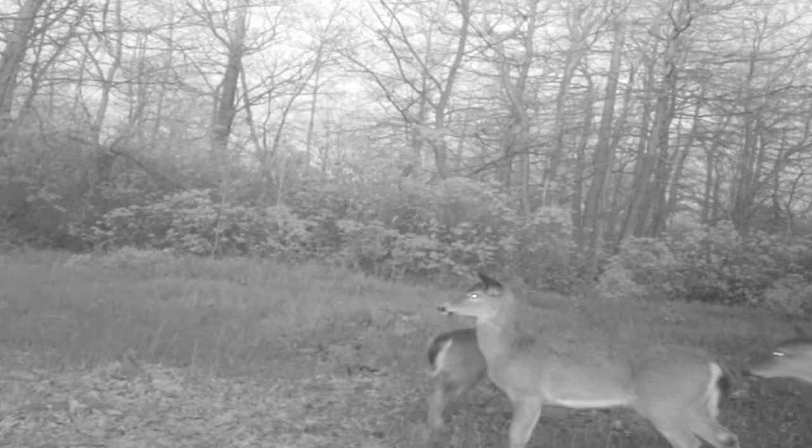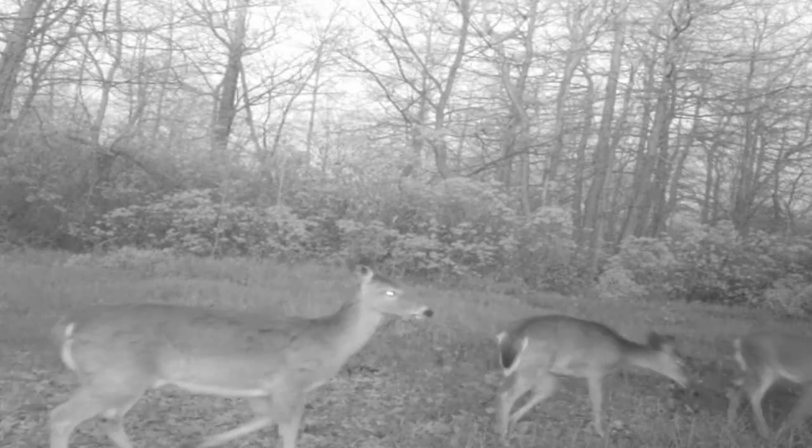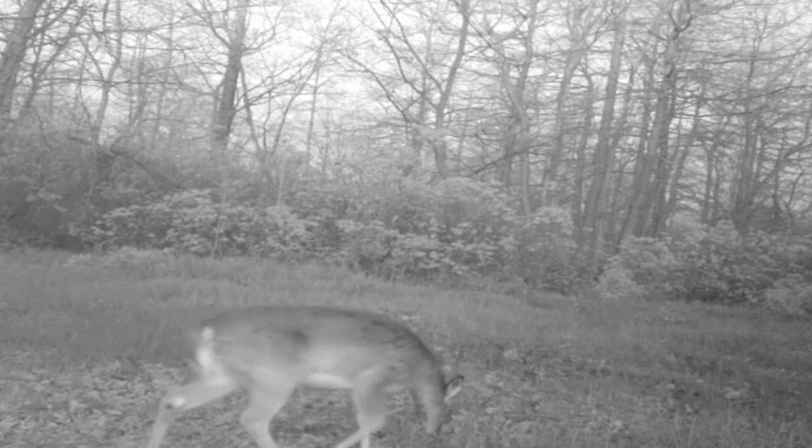Now it looks like to be a shed buck there on the right, in the middle now, or I think that's that same group of 5 or 6 or 8 that has the spikes that were in it.